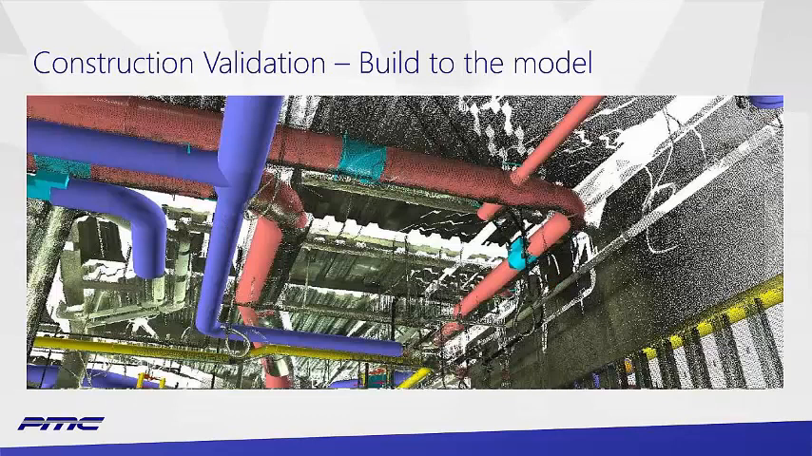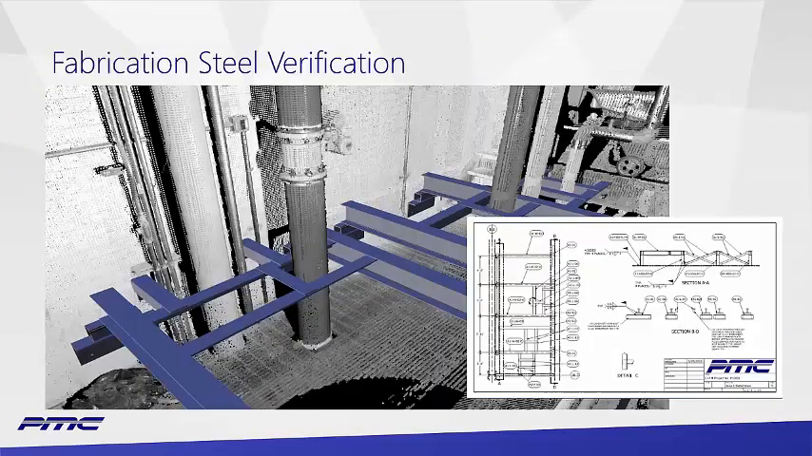Another thing would be validating construction. So this is making sure everyone on the project team is building to the model like they said they would. And this is being done live during construction. Steel fabrication and detailing, we're going to look at that in a little more detail in a second.